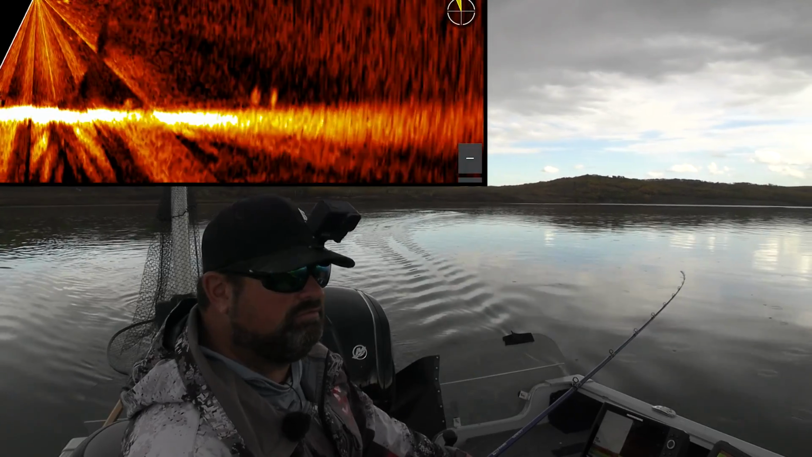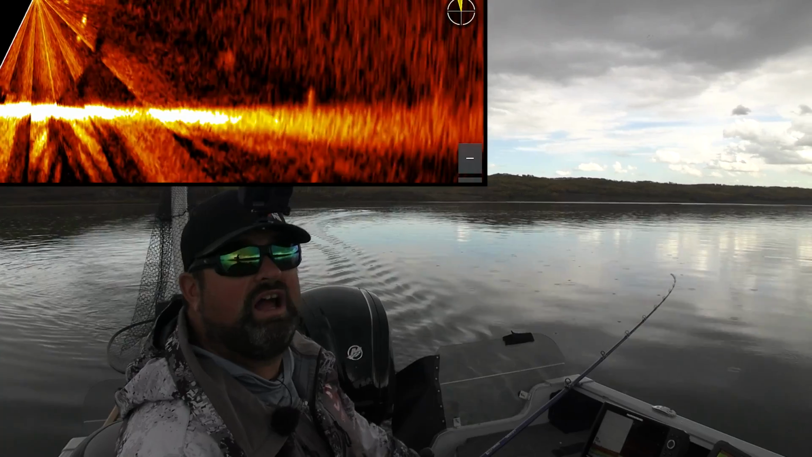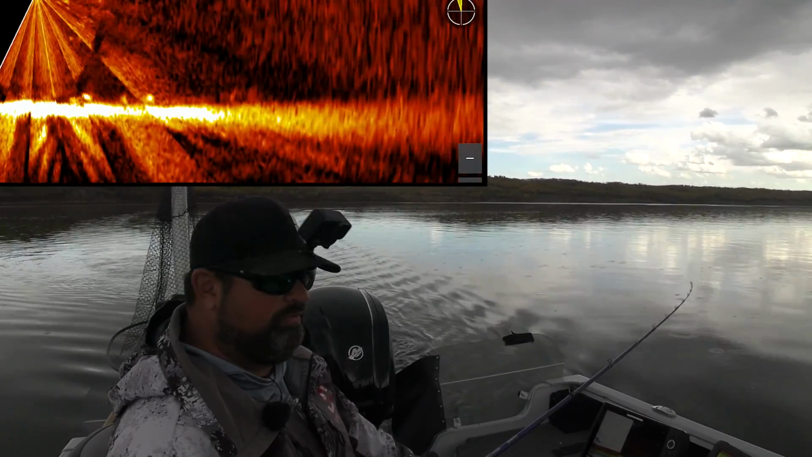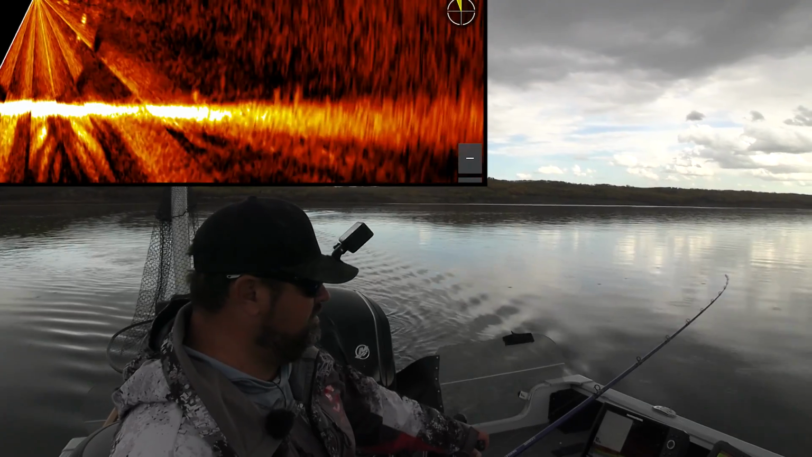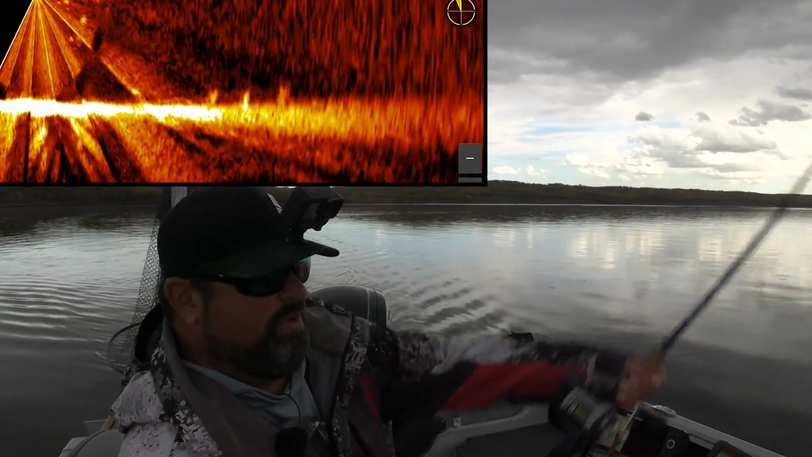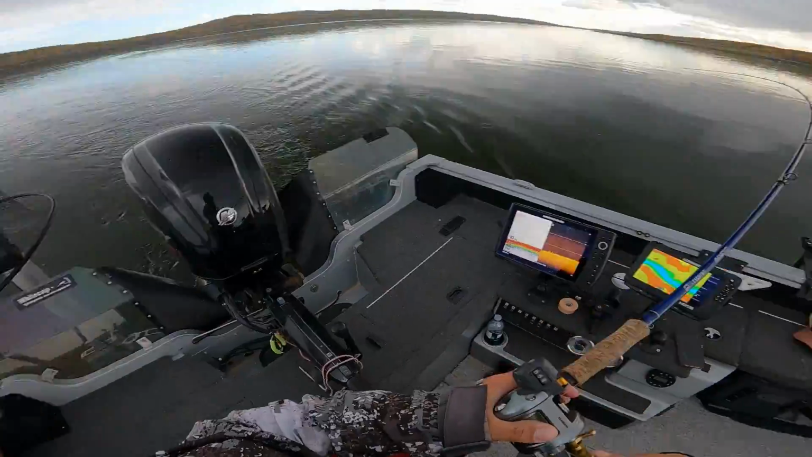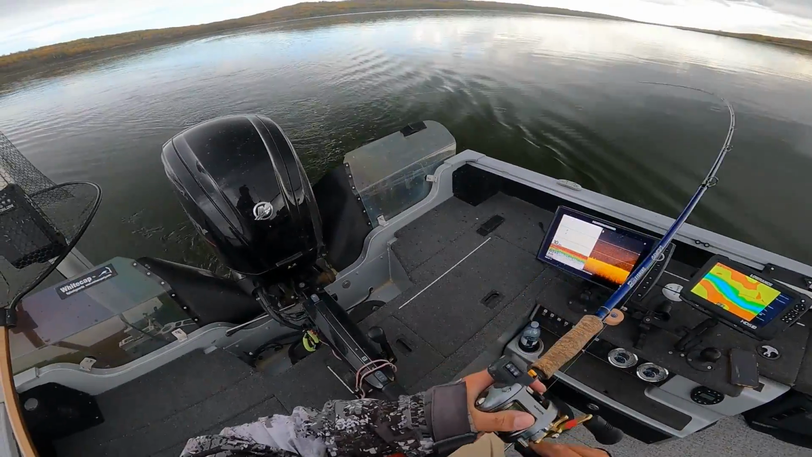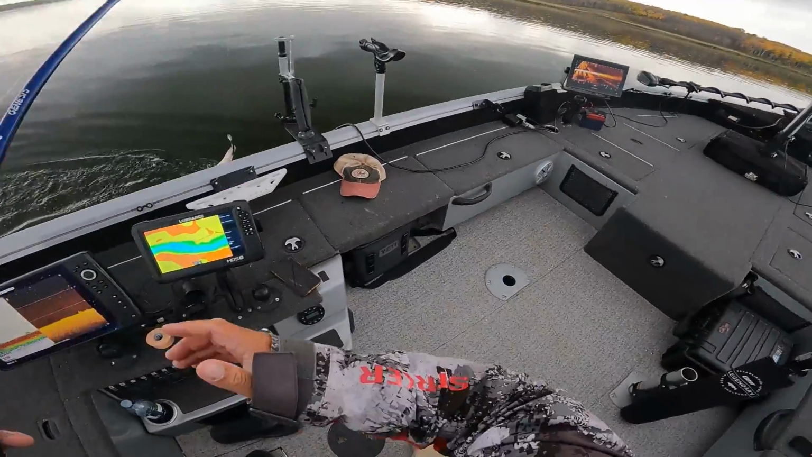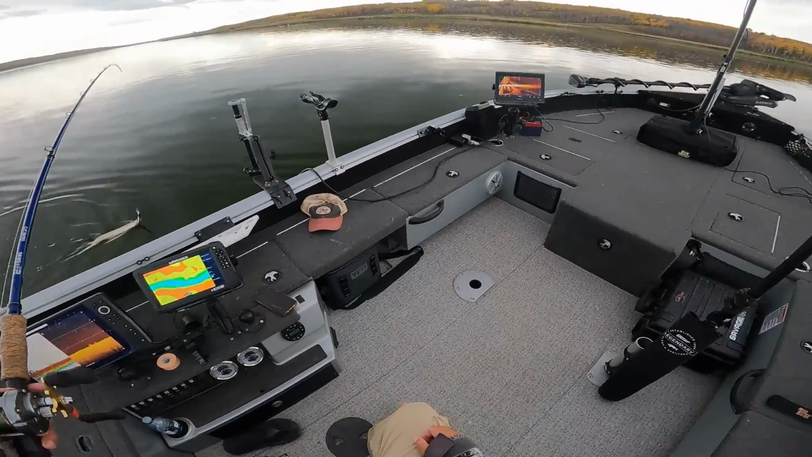Apparently it's raining now. I went from bright blue skies to rain within an hour. Welcome to the fall time. I'm getting bumped here too. I came over a pile of fish there, and one of them happened to eat. It feels pretty small. It's also a little pike. I have potential today to possibly get into a big pike, I bet you.